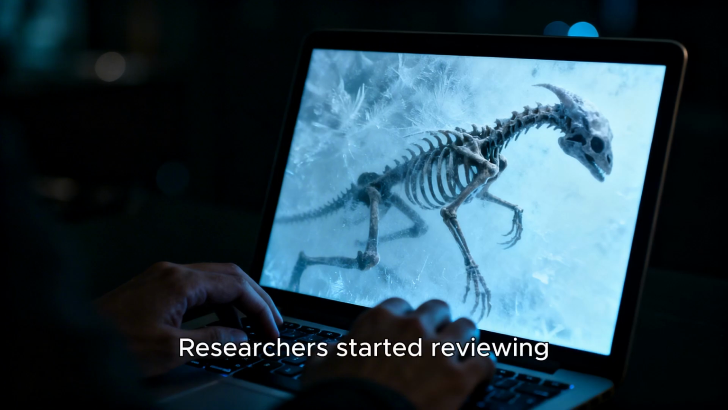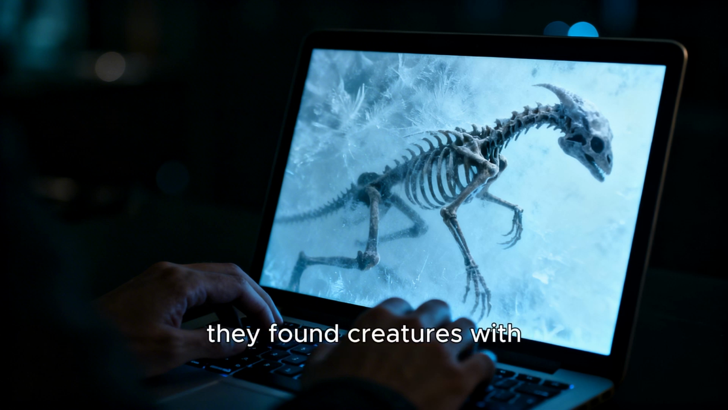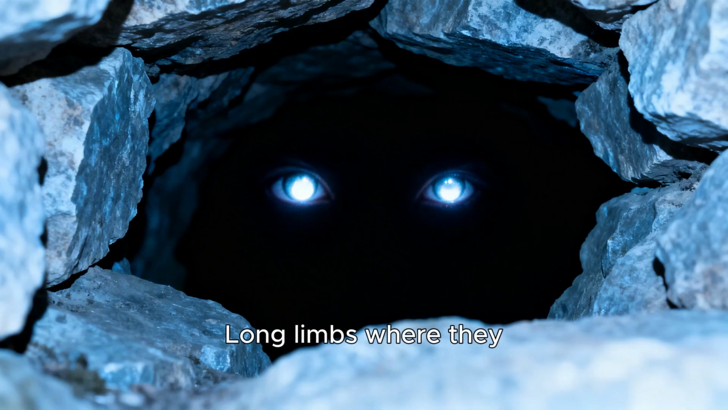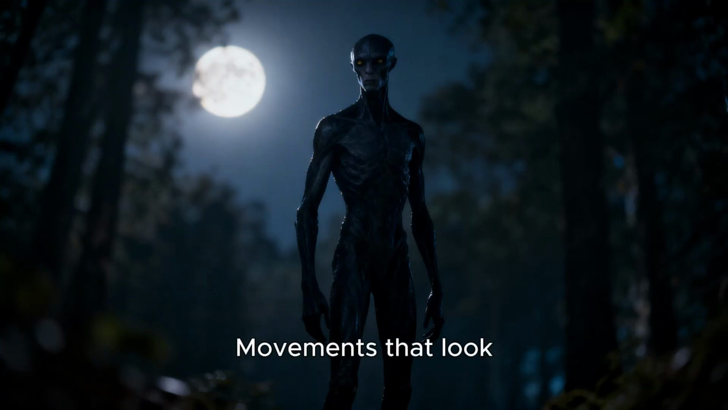This is where things get strange. Researchers started reviewing footage expecting deer, bears, or wolves, but instead, they found creatures with body shapes that don't match any known species. Long limbs where they shouldn't be. Eyes that reflect light in unnatural ways. Movements that look almost calculated, not like instinct, like awareness.